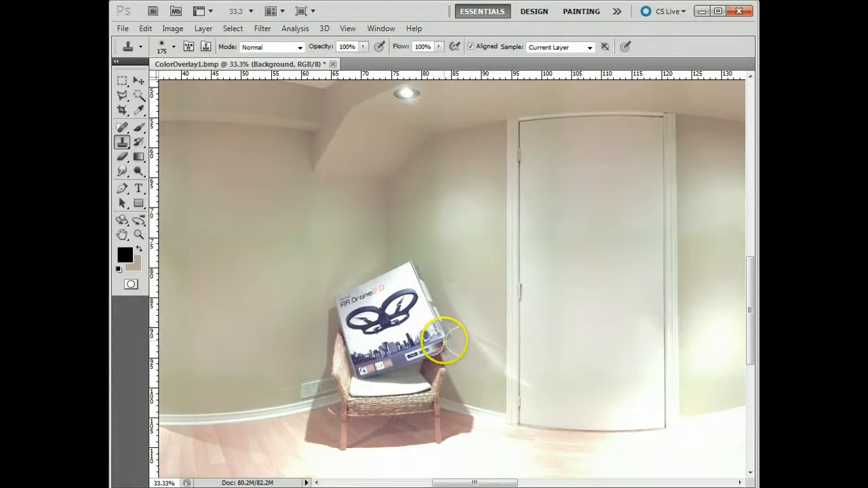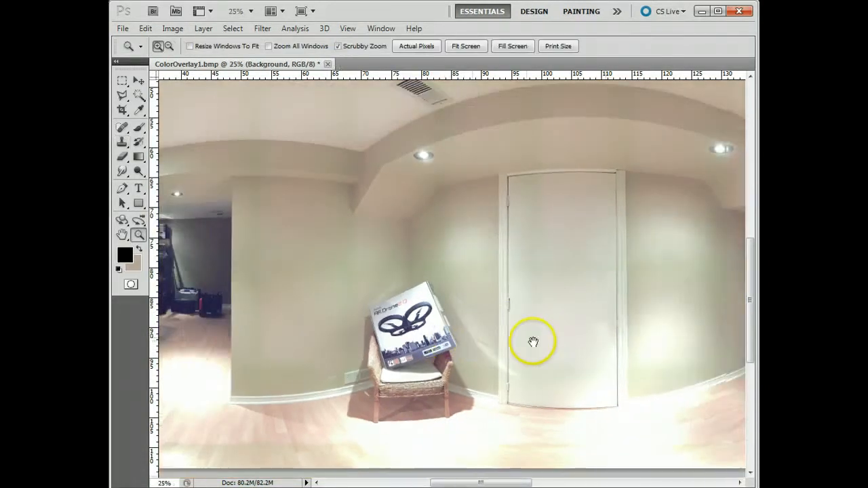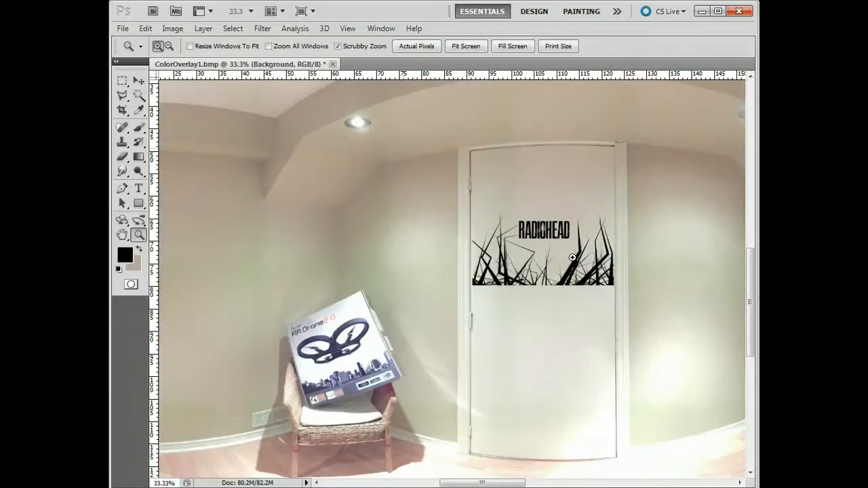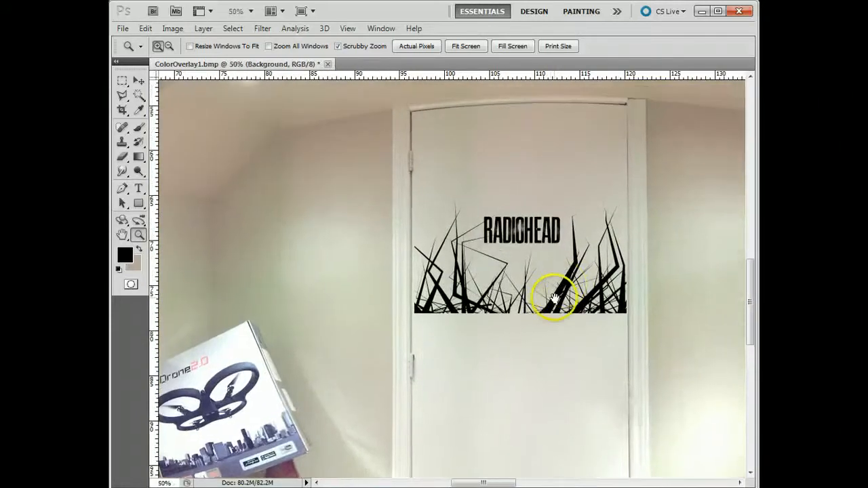That's fine. I think for the example that's enough to show. Now if you wanted to clean up, like I said before, this thing in the middle, it's a bit of work, but it's certainly possible. Now the other thing that you can do is you can also add things in. So I added in a Radiohead logo because I'm a Radiohead fan, so why not? And you can do that with anything in the scan. If you want to place a company logo or something like that, you can do that as well.